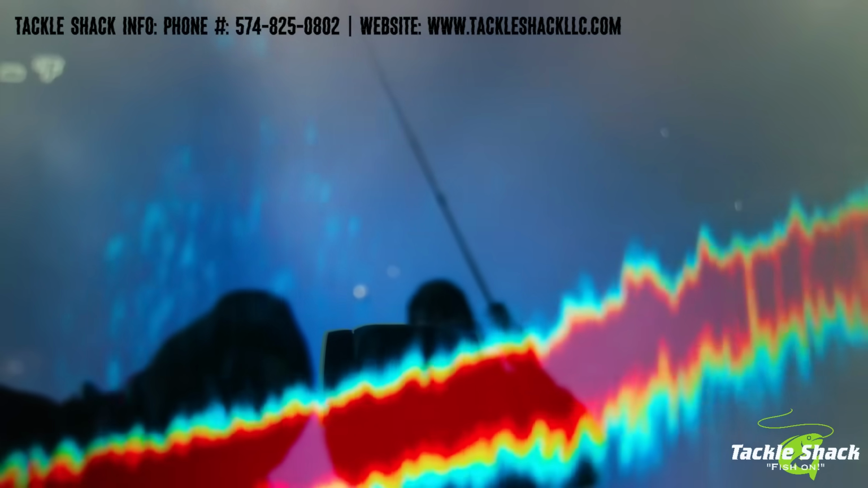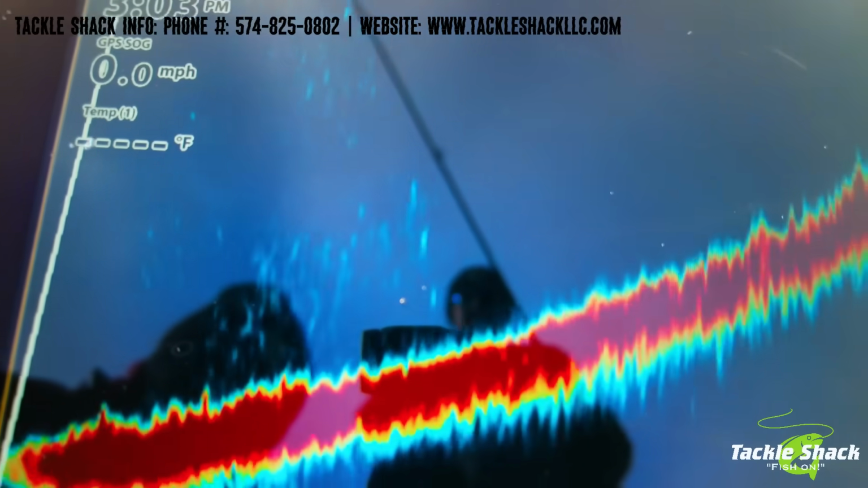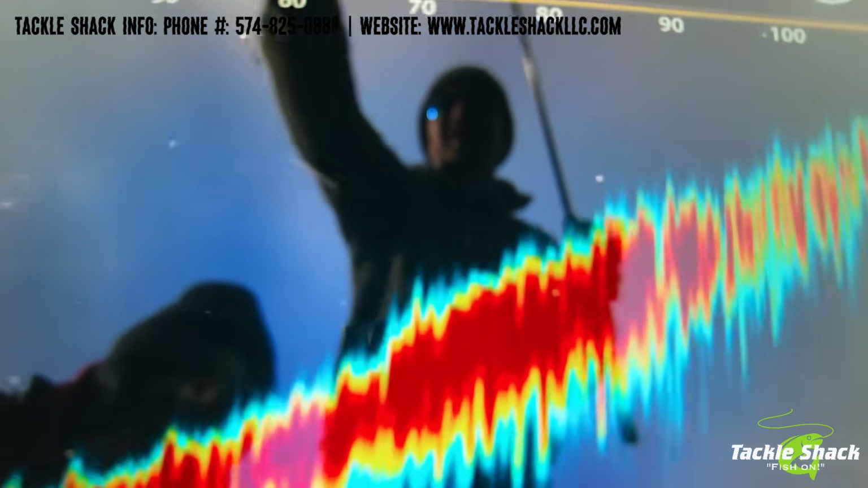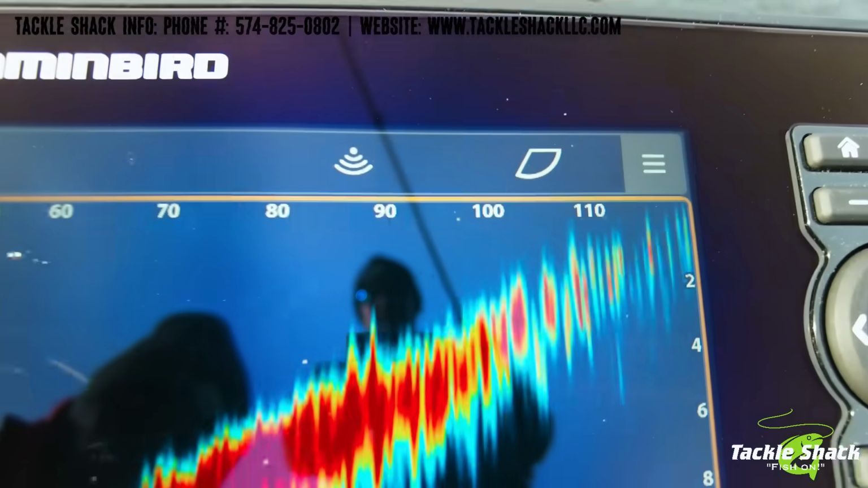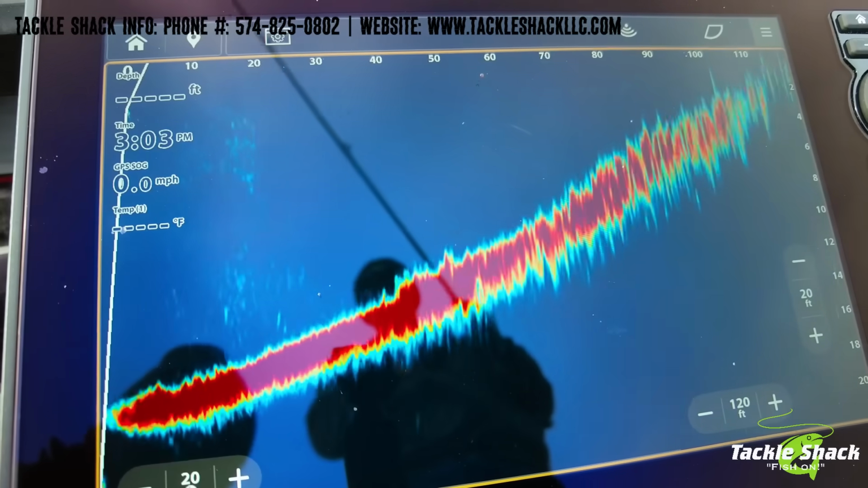There's my bait hopping out of the grass right there. Normally I'm not going to work a bait like this in 36-degree water temperatures, but we'll get some good imagery of what that looks like popping out of the grass.